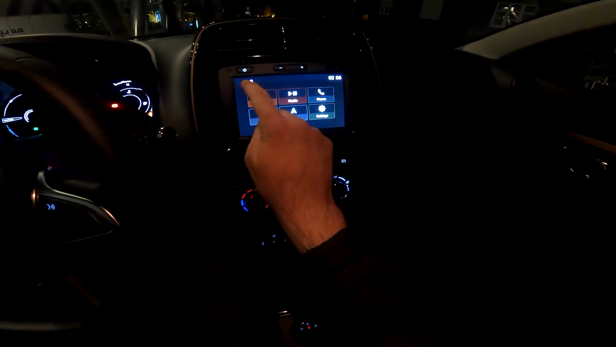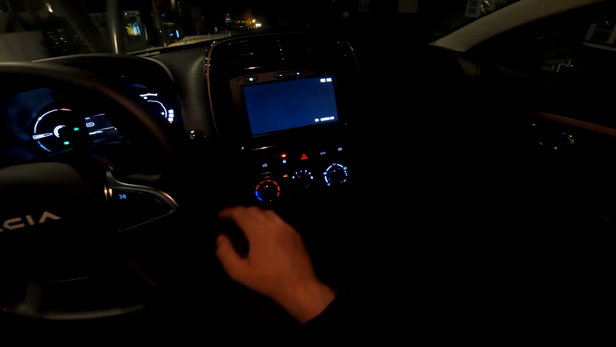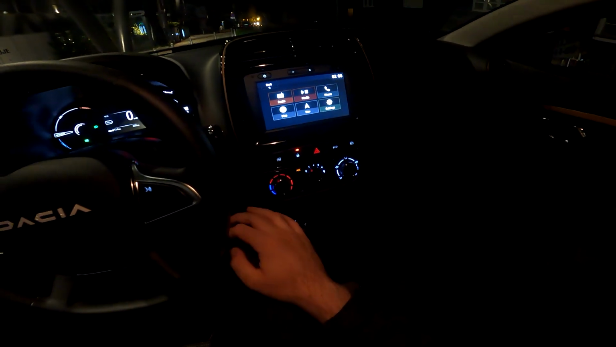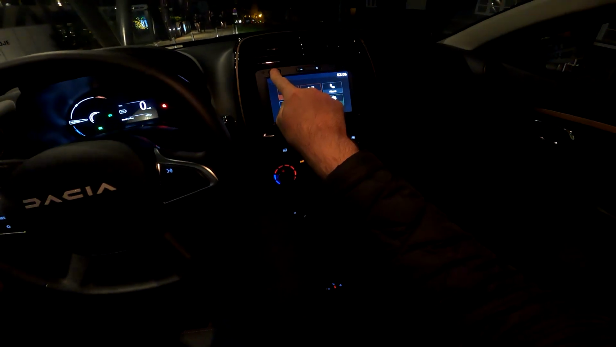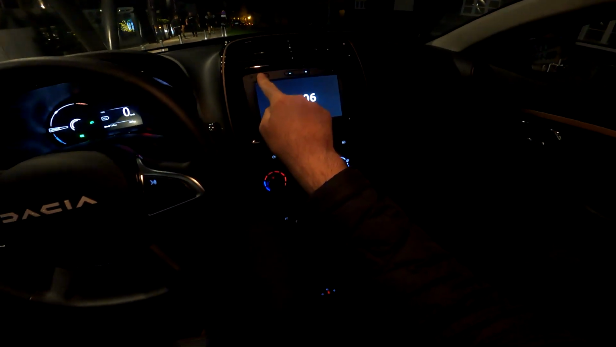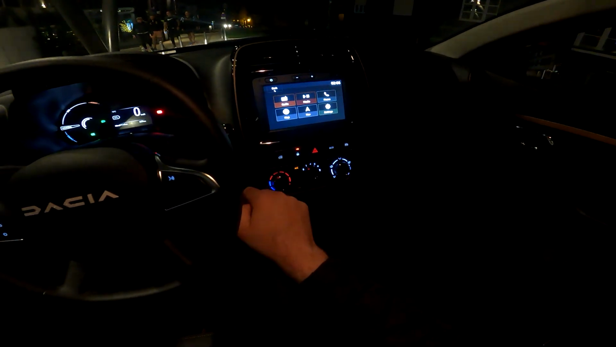So the 7-inch screen, press this dark, then you have sort of like the screensaver and this dark theme actually, and just press the screen once again in order to get it back. But if you press this, then you have the screensaver with just the clock, and in order to get the screen back, then you need to press this again.